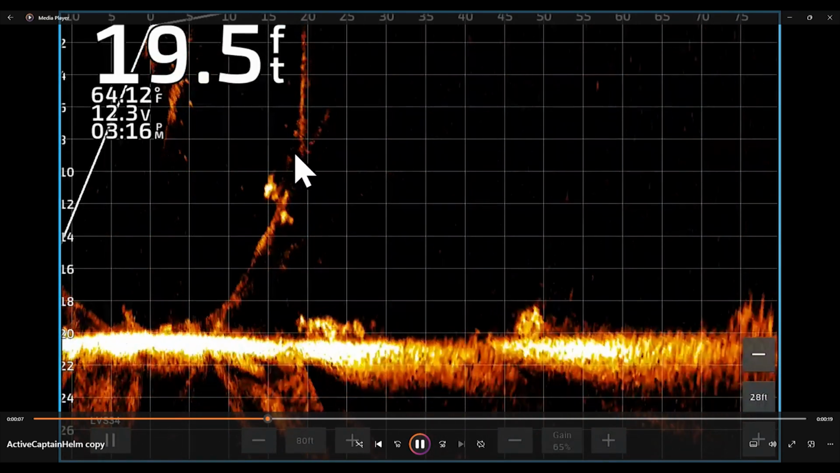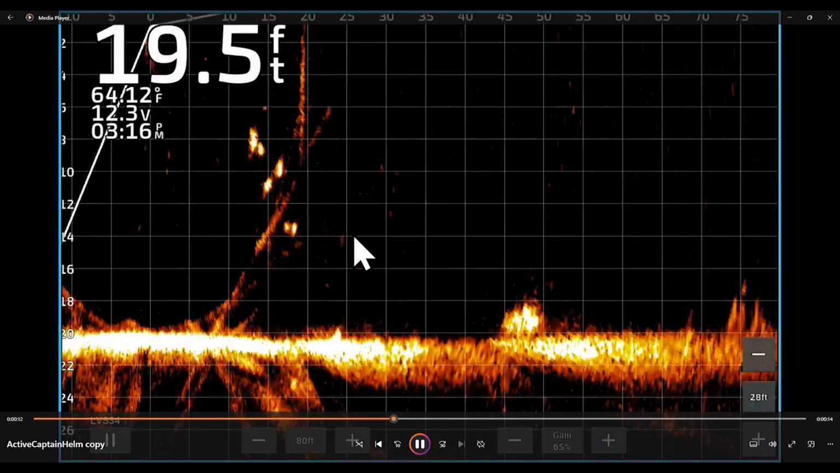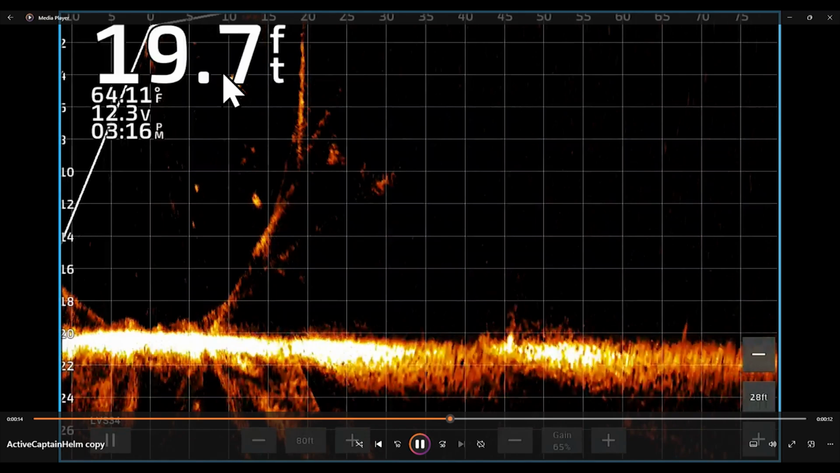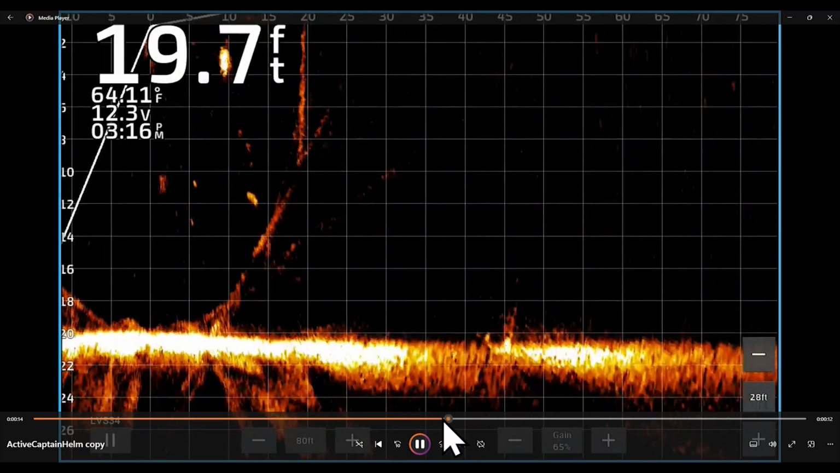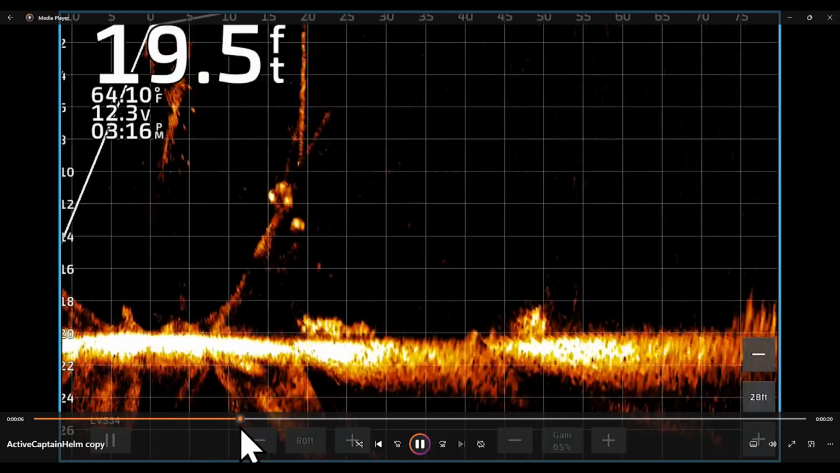Spoon. Here they come. There goes the spoon. Boom. Got him right there. Set the hook. Boom. There he goes. So pretty neat.